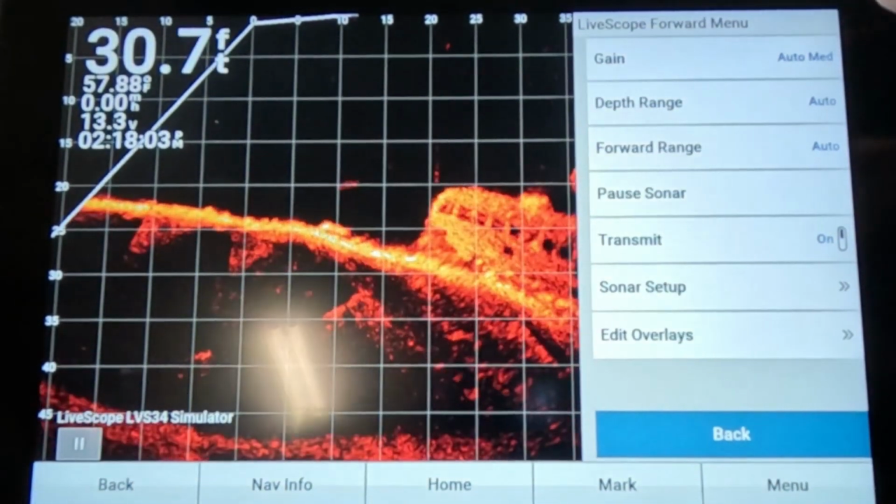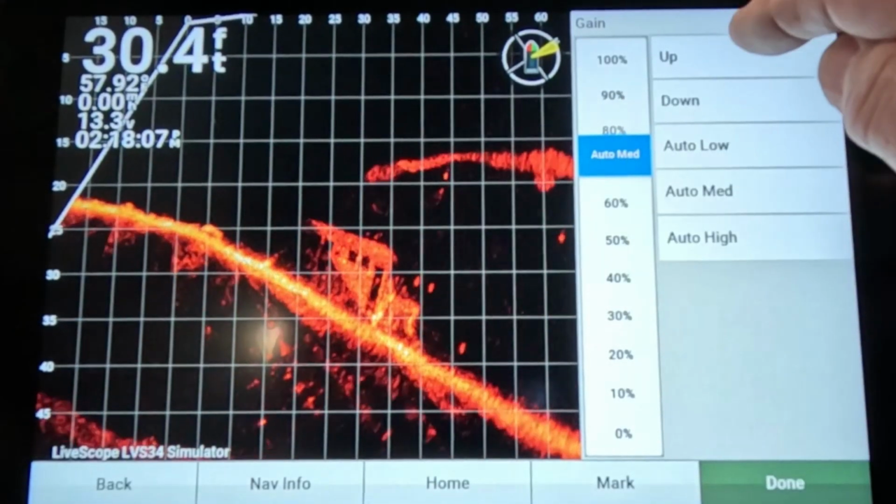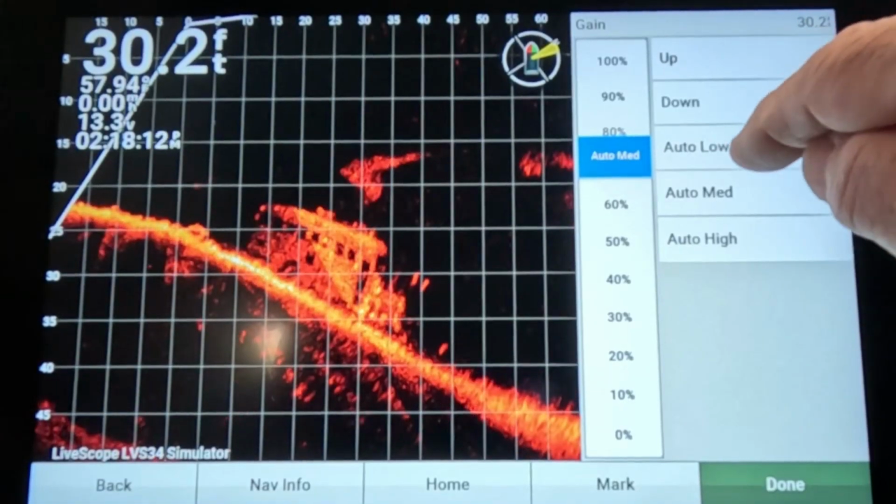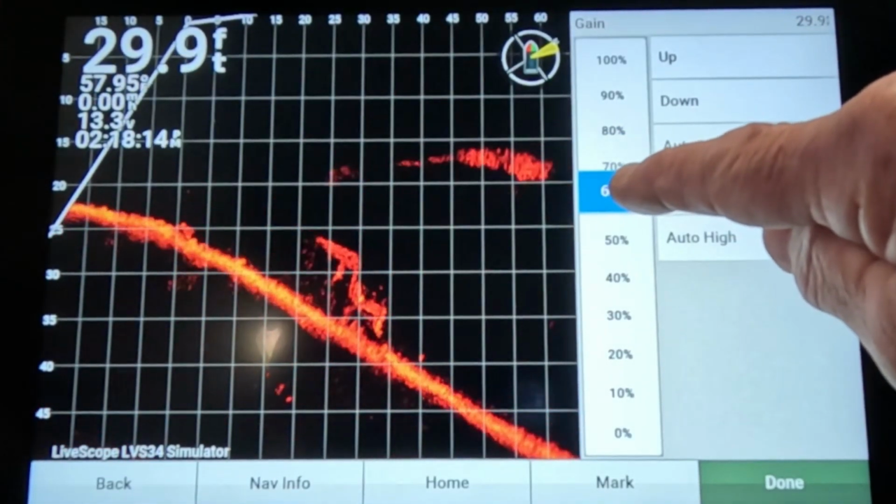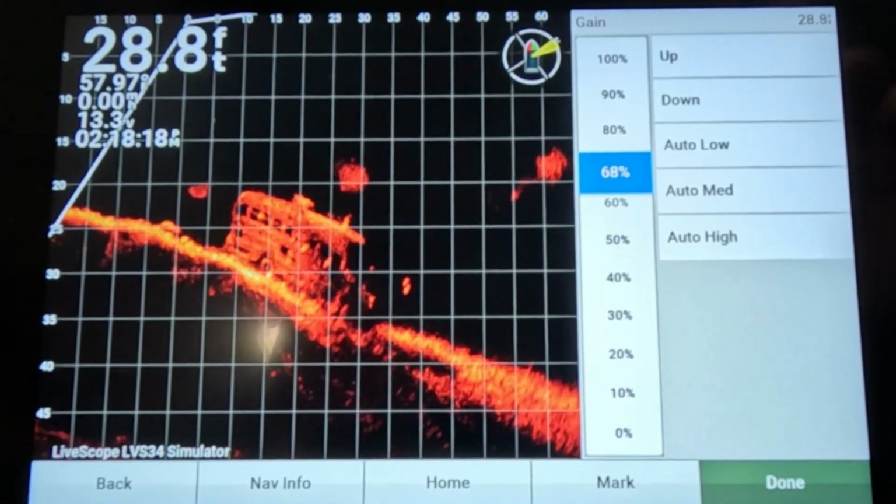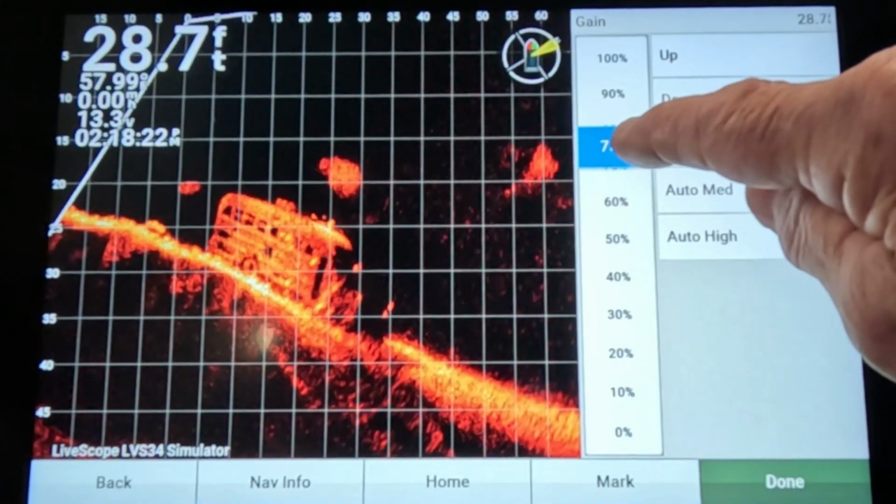So go to menu, go to gain. First thing you want to do on gain, you want to turn that auto medium off. You do not want to be in auto on live scope. I run mine almost 90% of the time. It's going to be at 68. That's almost always. Now sometimes I run it as high as 75.